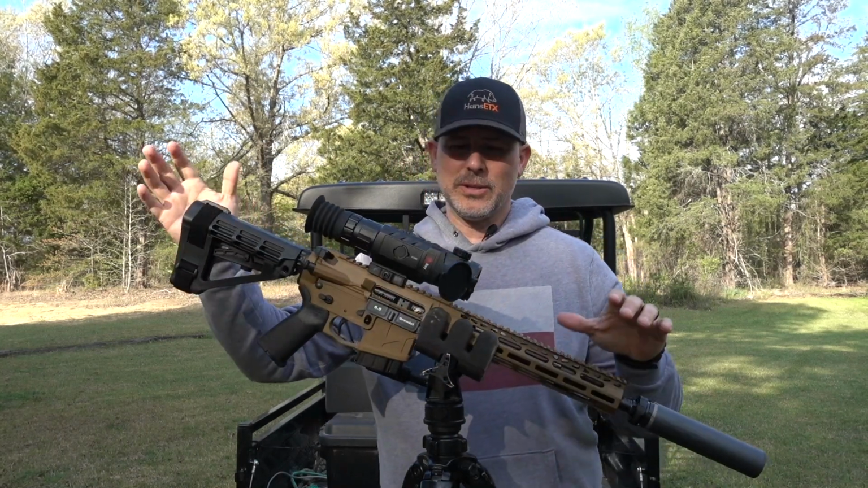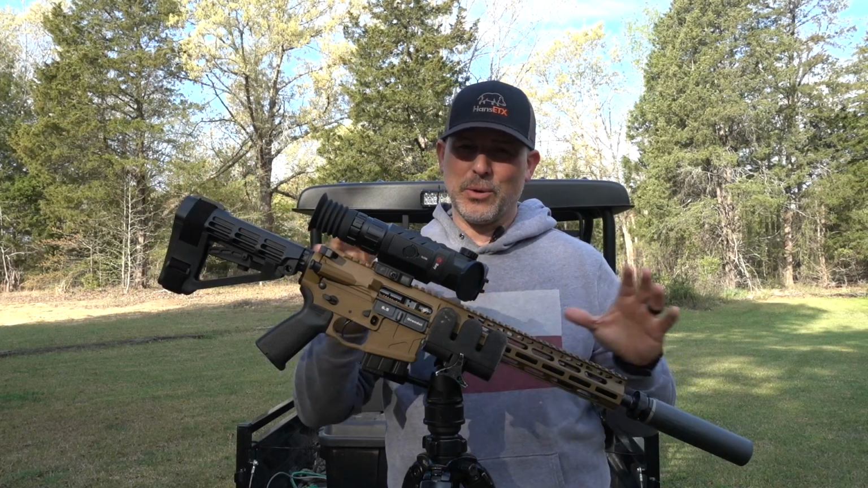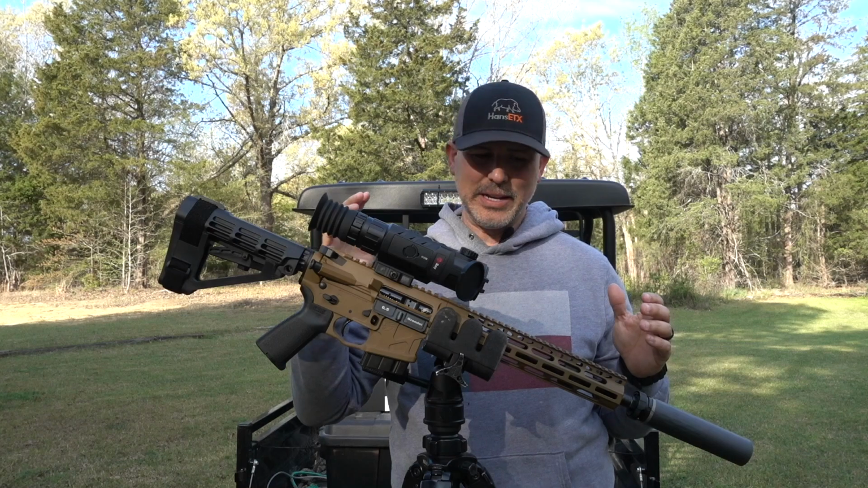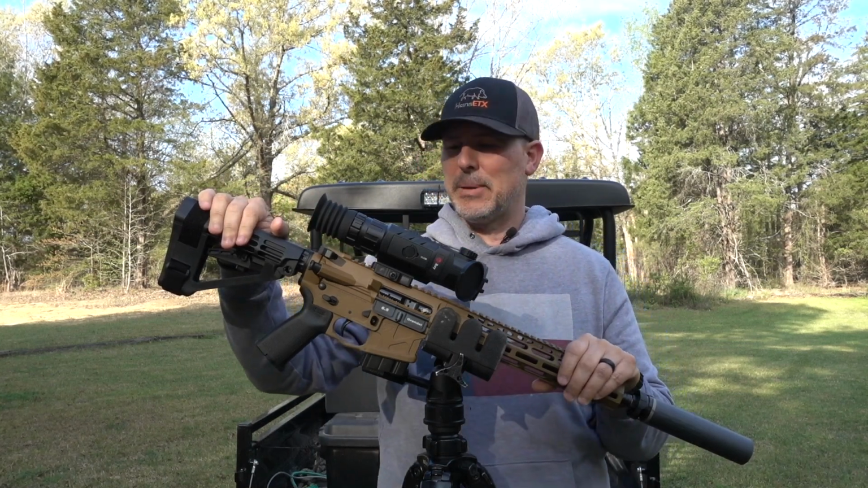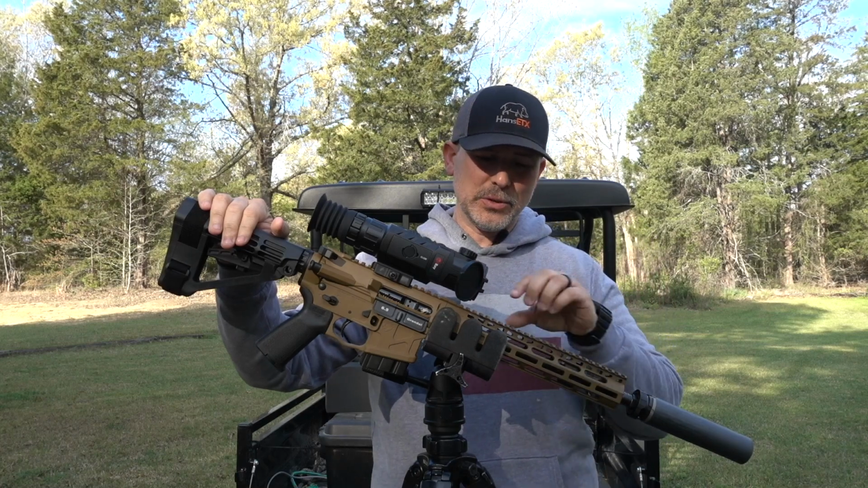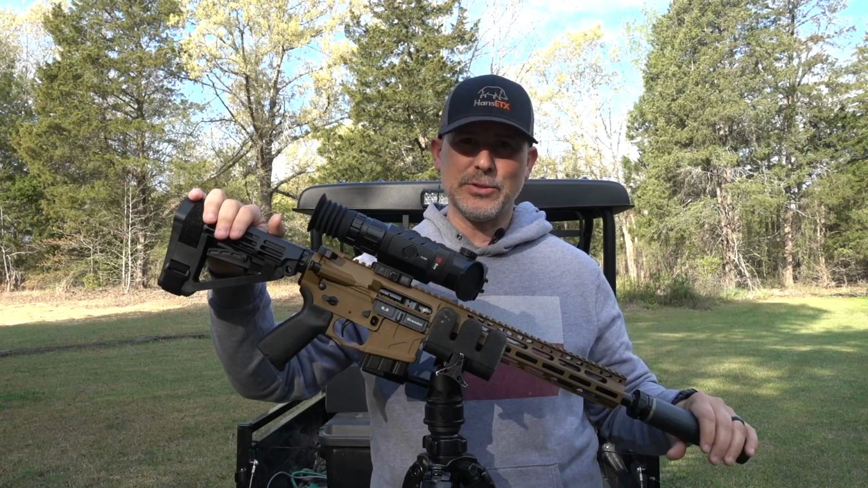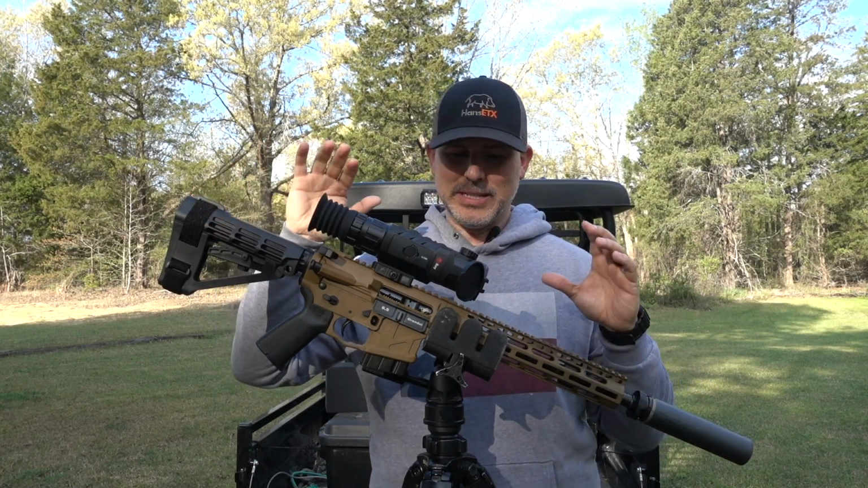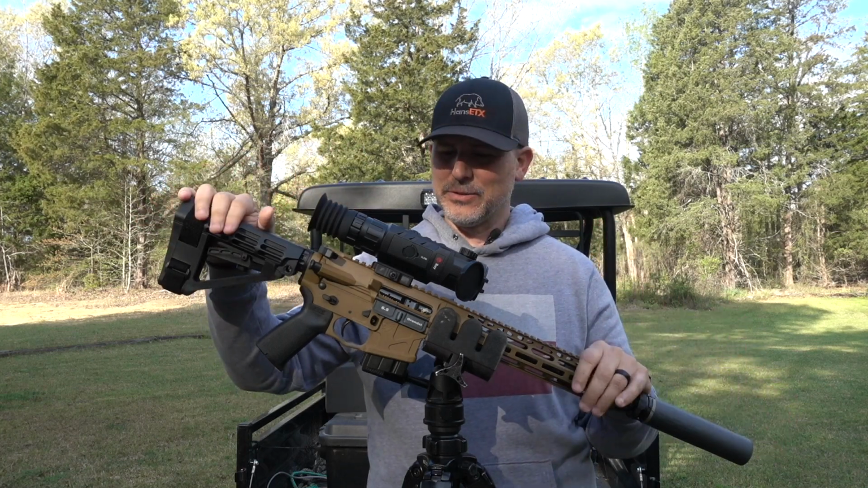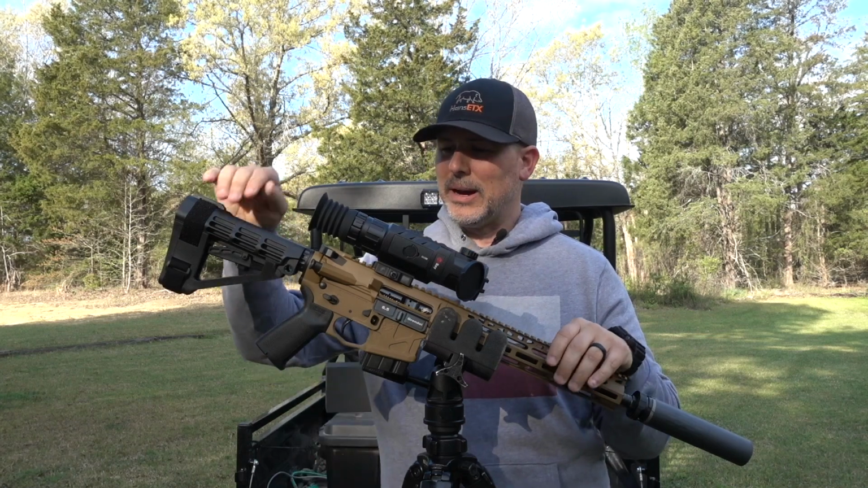Now, before we get into it, a lot of people are probably going to ask, what is it mounted on? This is really a great setup for this scope. You got a 12-inch, this is the American Defense Manufacturing UIC Compact Hunter, 6.5 Grendel, 12-inch barrel. Got it mounted with a Silencer Co. Omega 300 with an ASR adapter. I mean, this is a compact, nice little setup. It's mounted on a Kofi or Reaper grip with slick tripod.